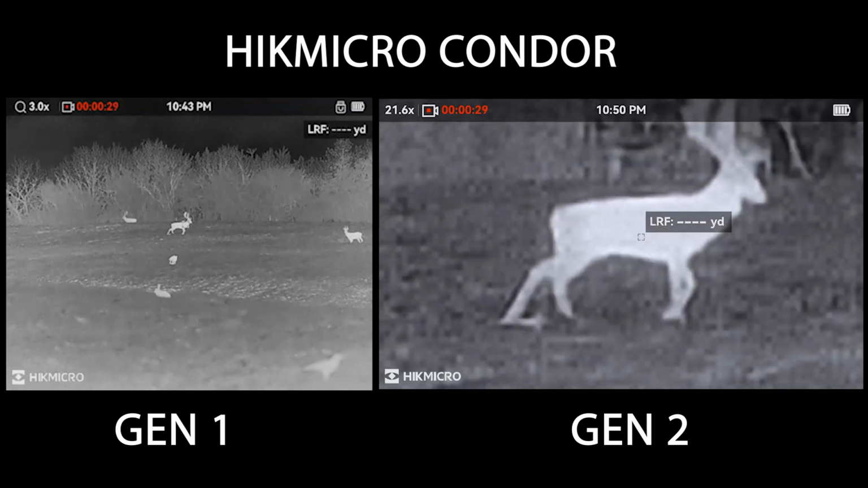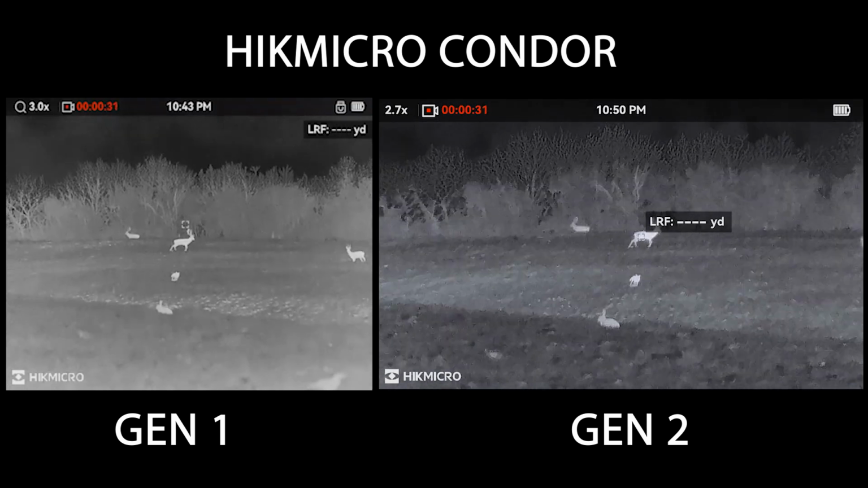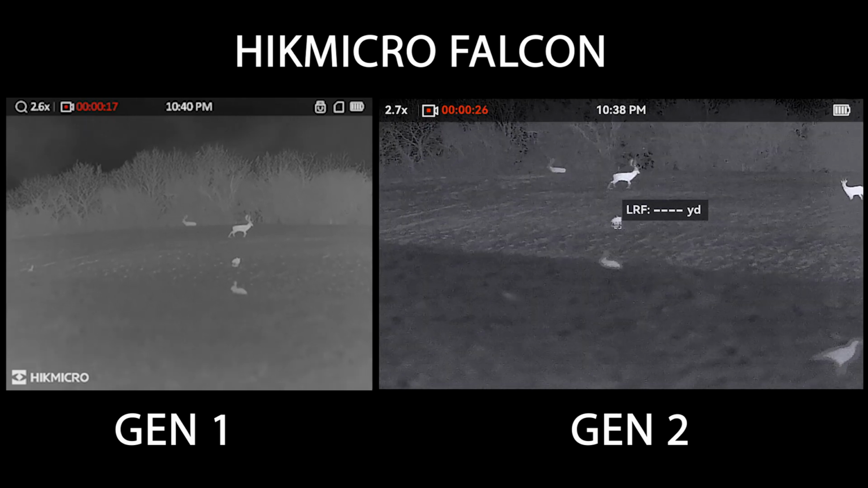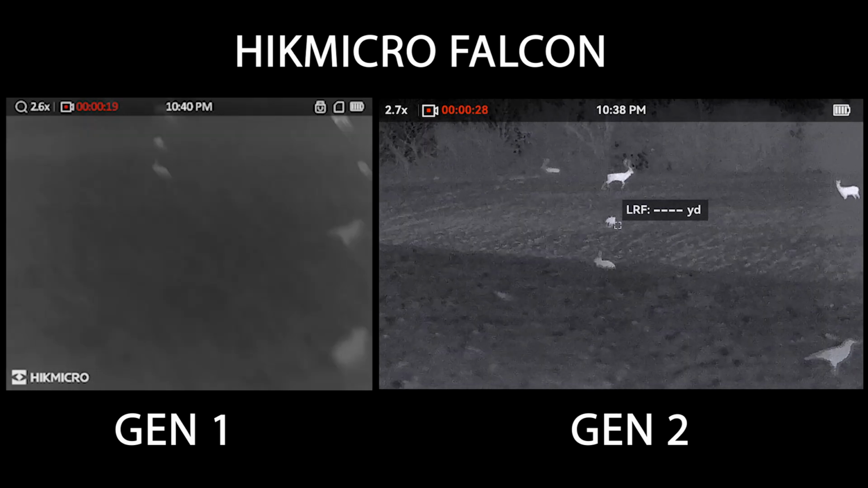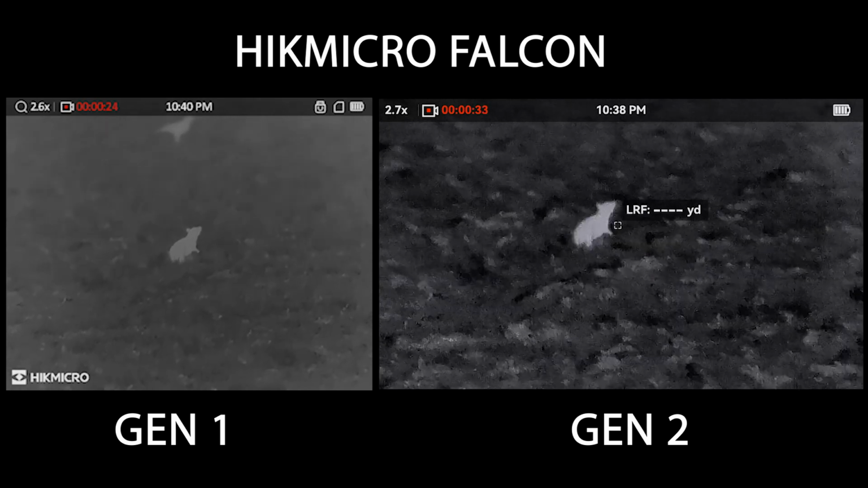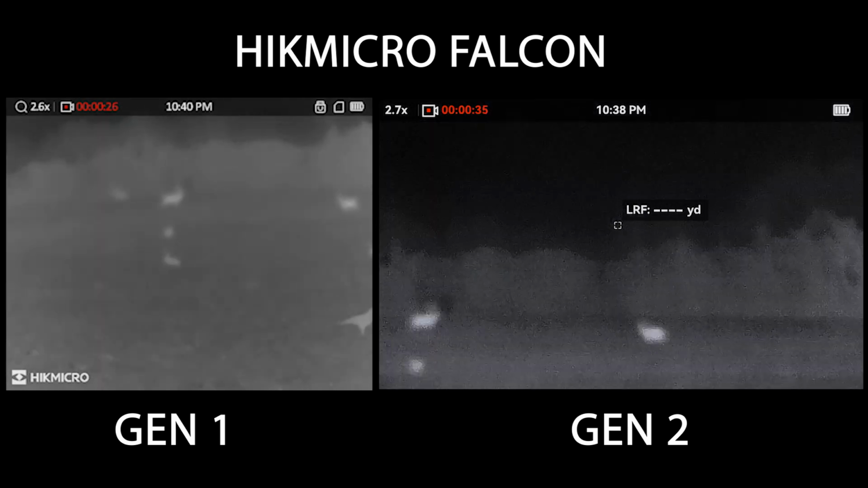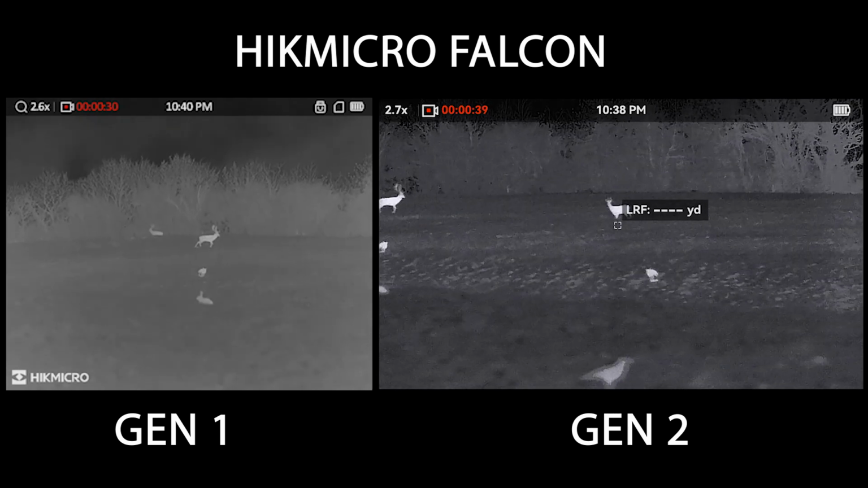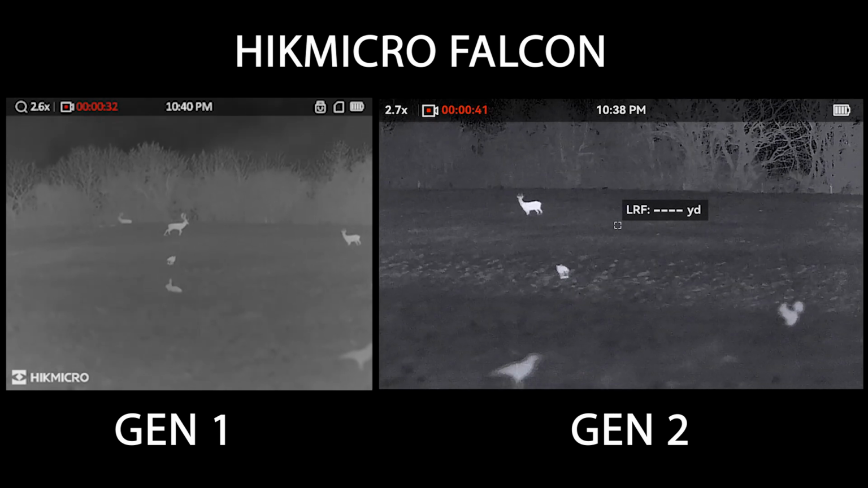I'd argue the focus is finer on the Gen 1s, and that's for the Falcon and the Condor, having the bigger wheel to do it with, but it's still nice and natural and easy with the Gen 2. Again, just such a bolder image. But yeah, I'll let you guys just see this now. There's not much more to say. Let you make your own minds up.